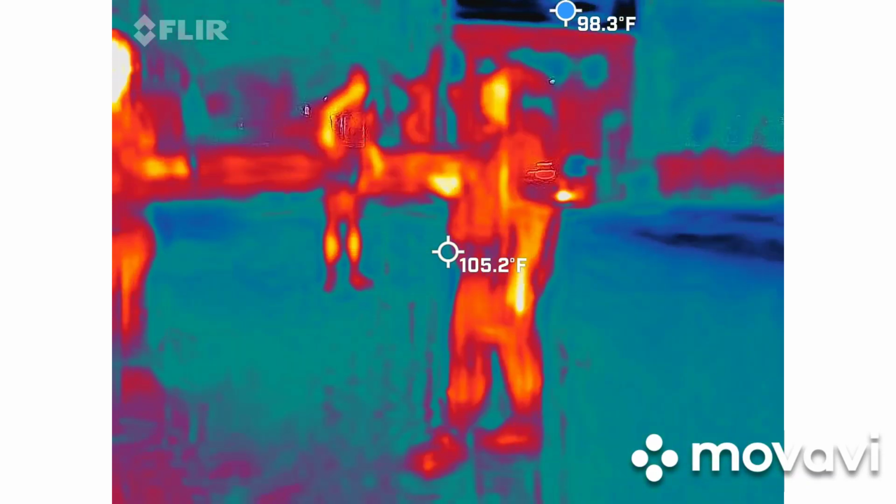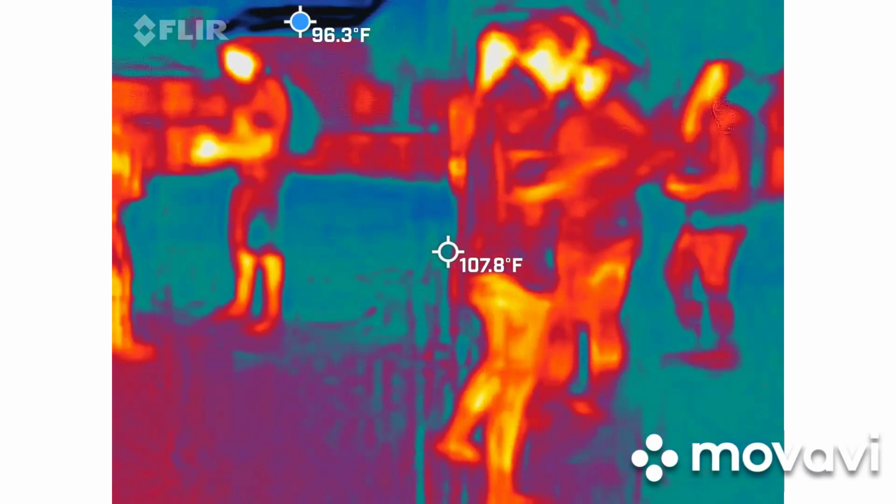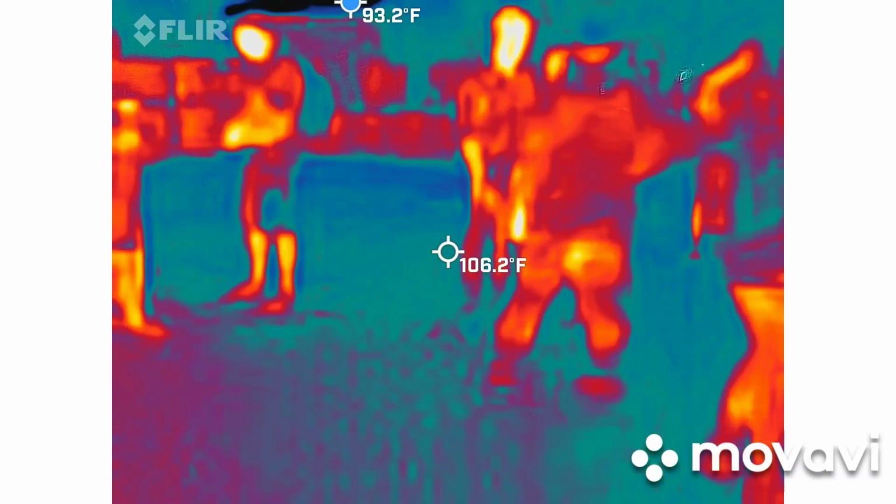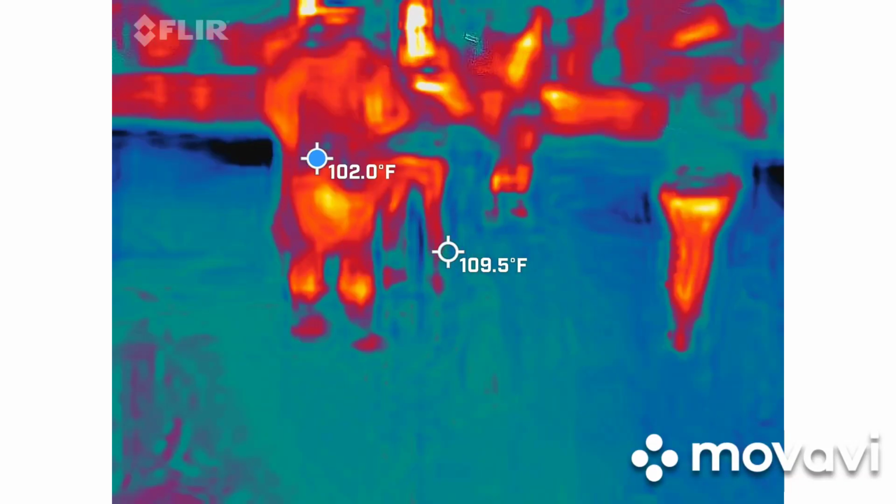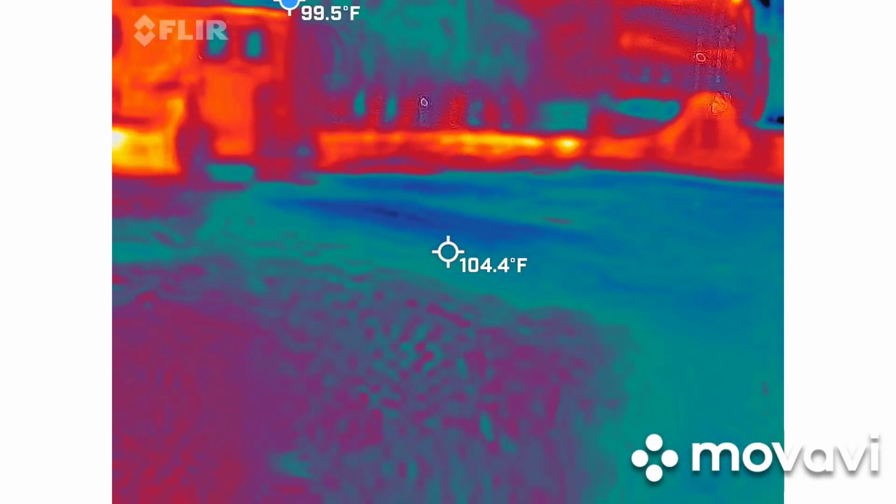And I also got a fluctuation of about 30. Eliza, how old were you when you died?